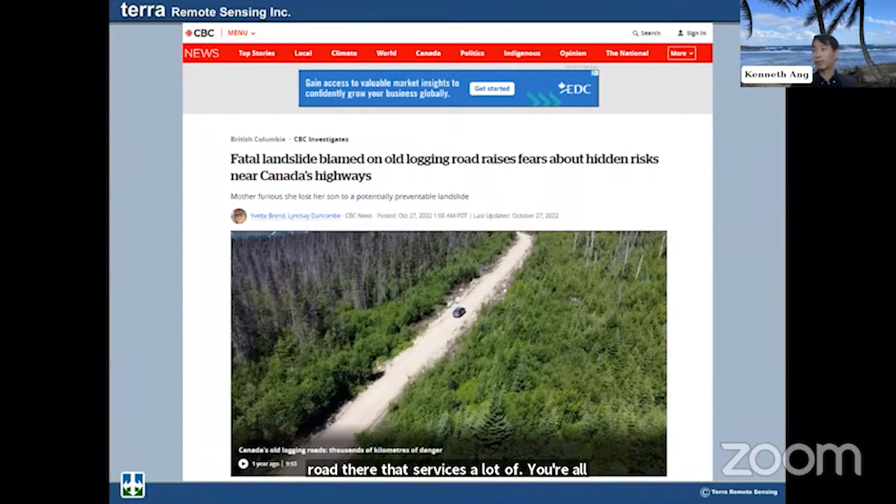Basically, what happened over here, a boulder fell off a hill and hit a car and killed someone there. And I cannot help but imagine that potentially there was a culvert up on a logging road that was blocked because of fallen debris from a previous wildfire, or some sort of damming situation.